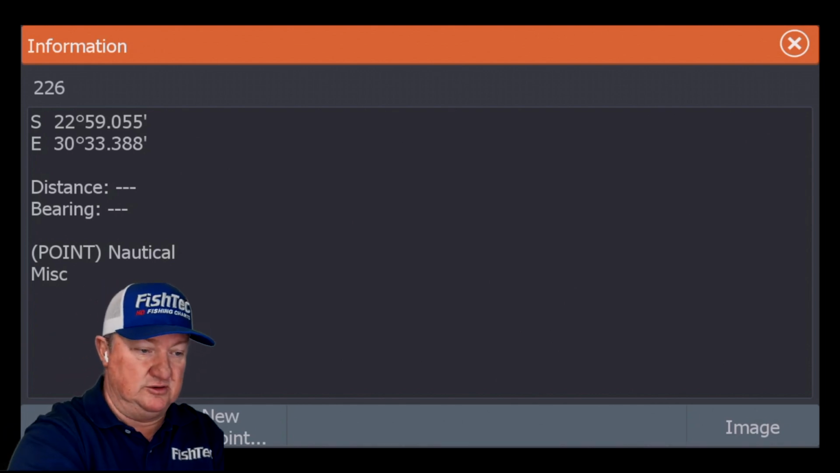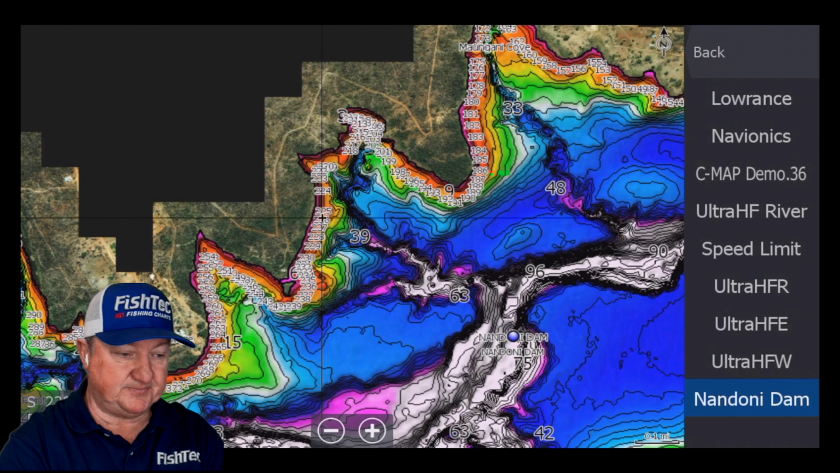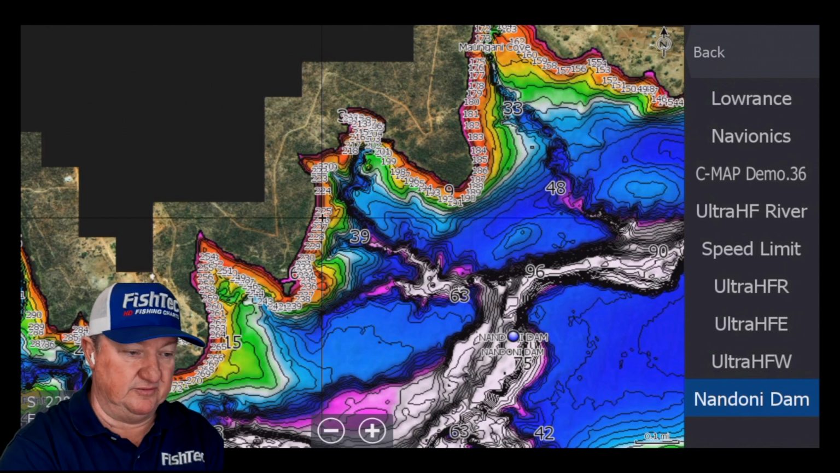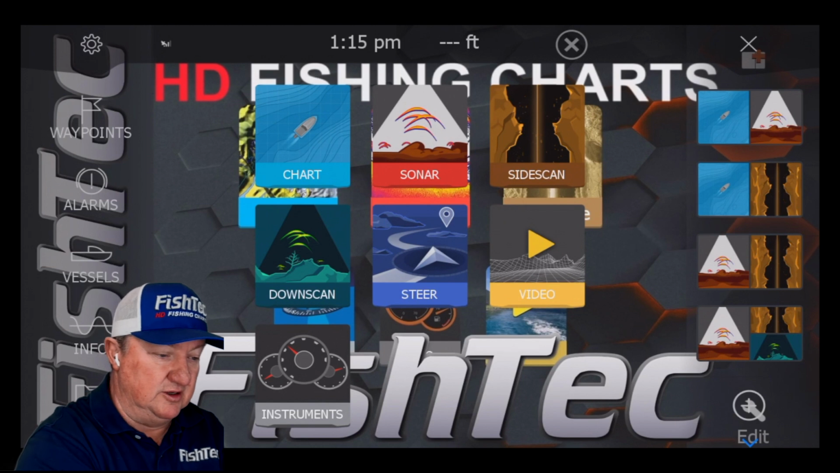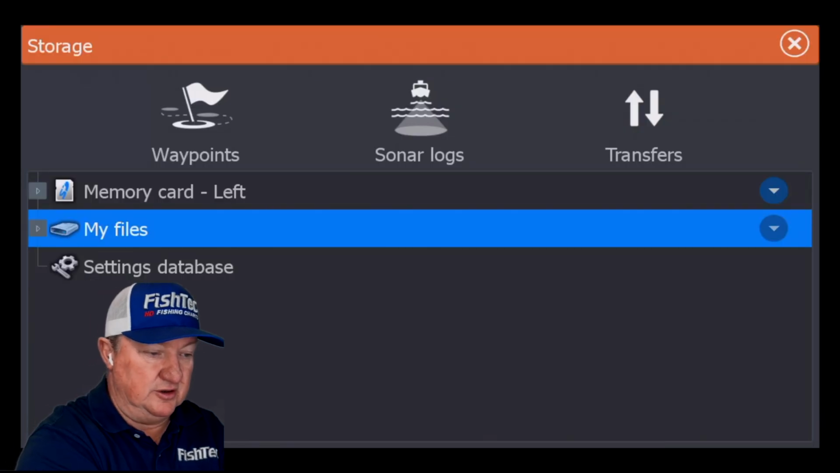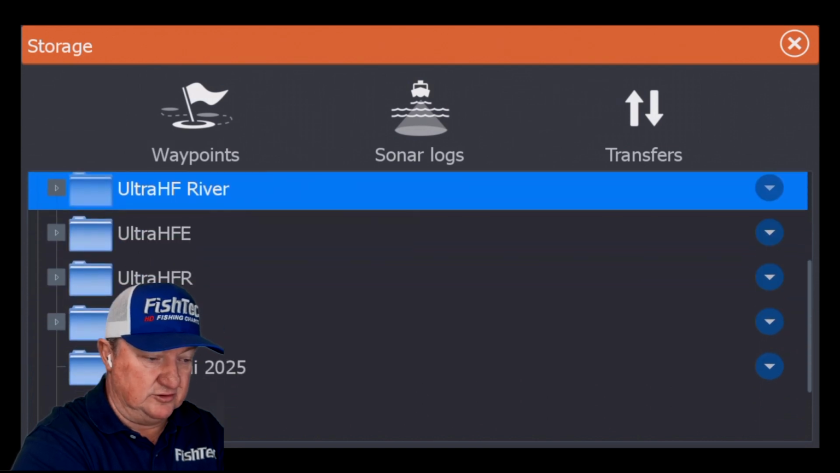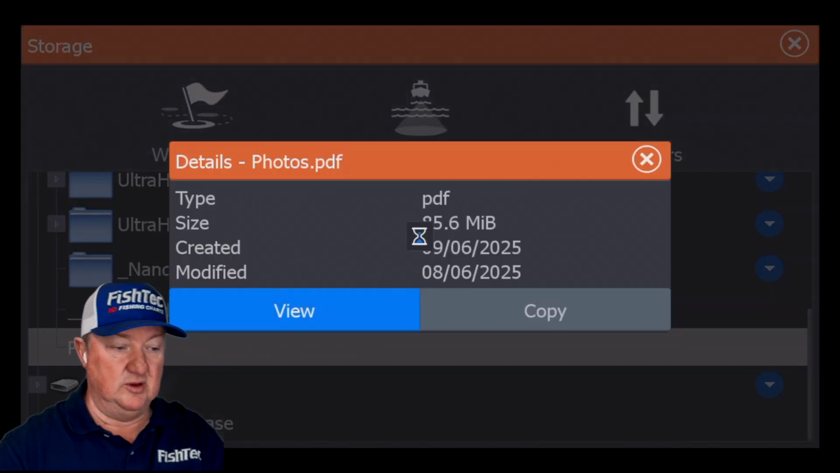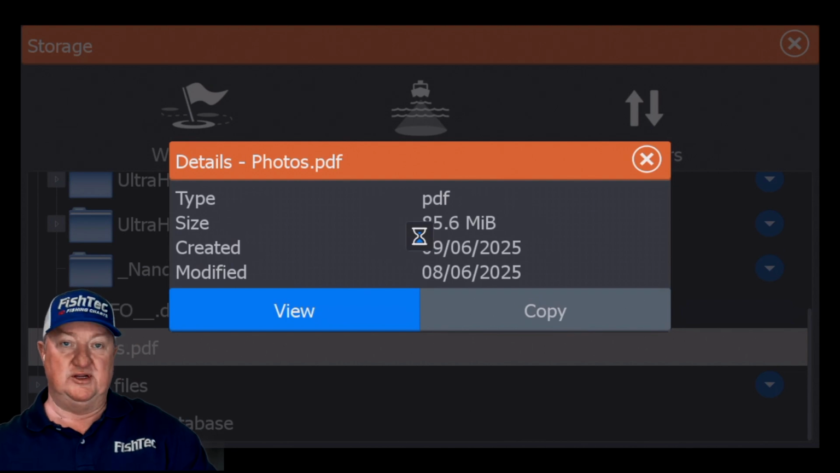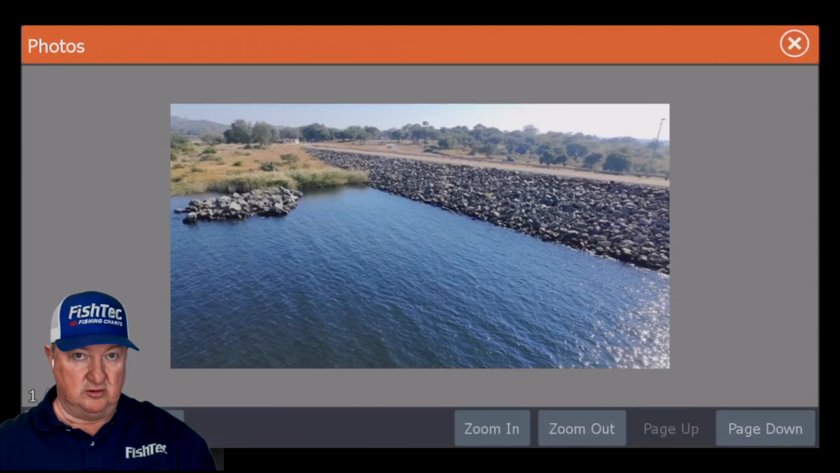So what I suggest you do is hit your pages button. It's been difficult. This old carbon is getting really, really old. You're going to hit your storage. You're going to go to your memory card and go down to photos. There it is there, and you say view. What I've done is I've put a low resolution PDF viewer in of these photographs.